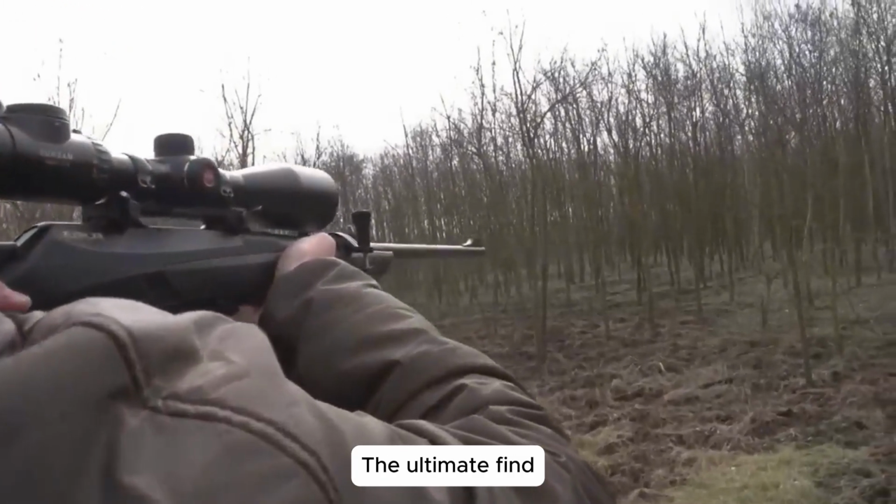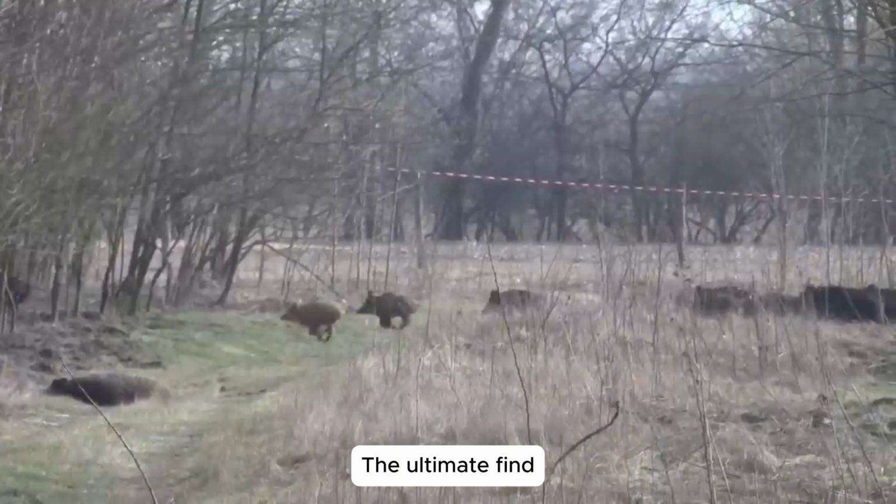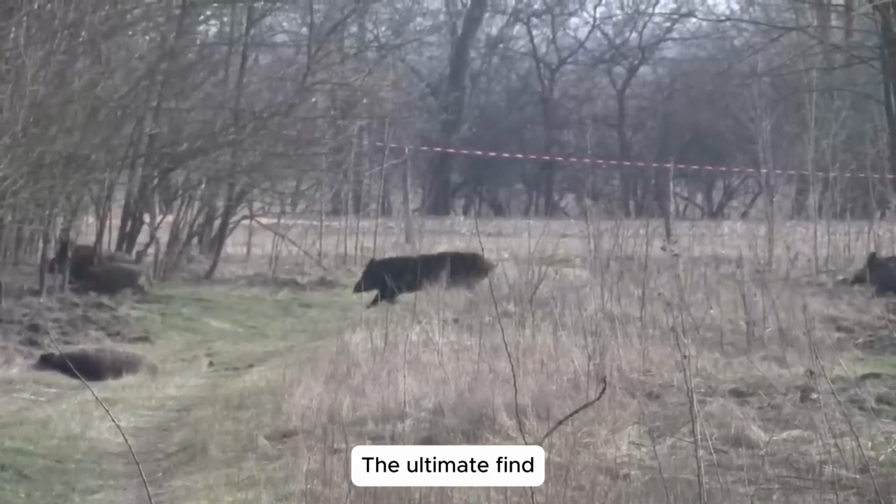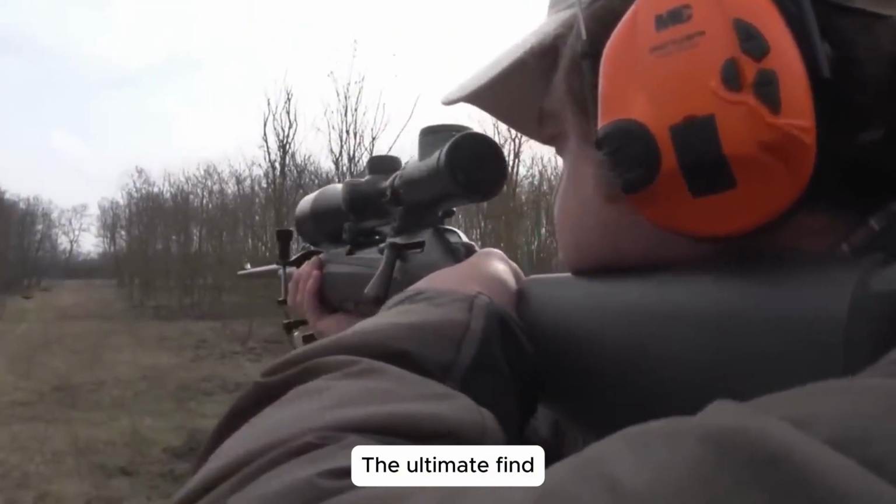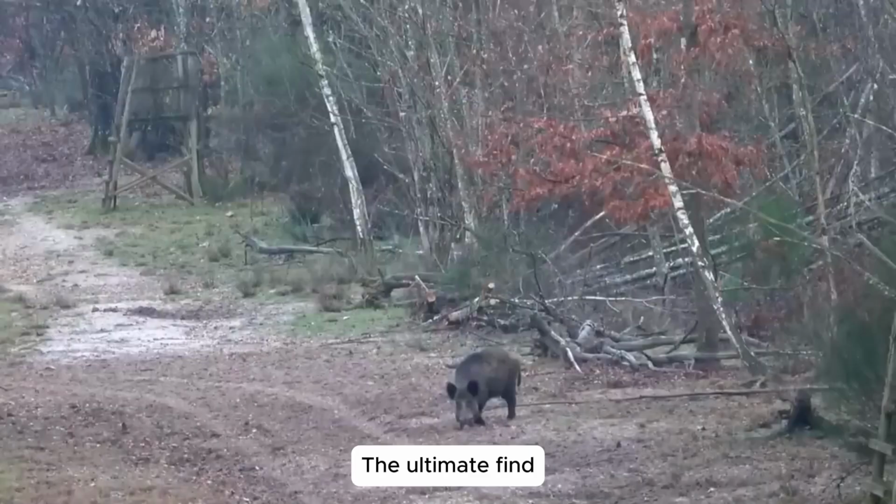Nighttime advantage with thermal scopes. When night falls, the real war begins. This is when wild boars roam freely. To human eyes, the world turns pitch black. But with thermal scopes and scouting drones, the darkness becomes our advantage, not a weakness.